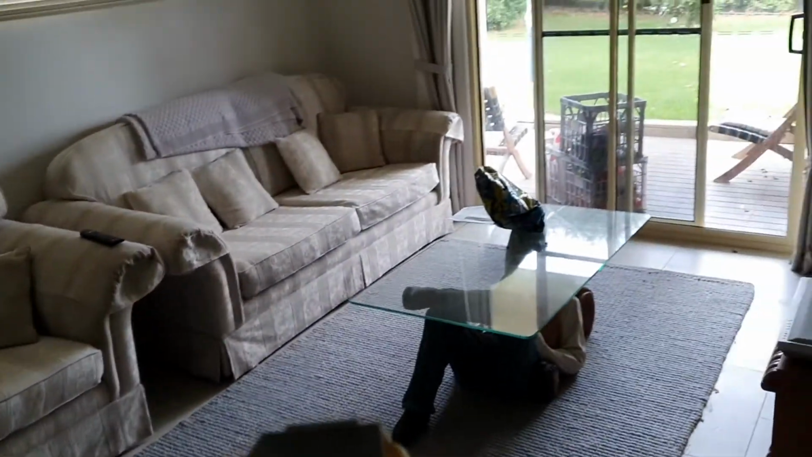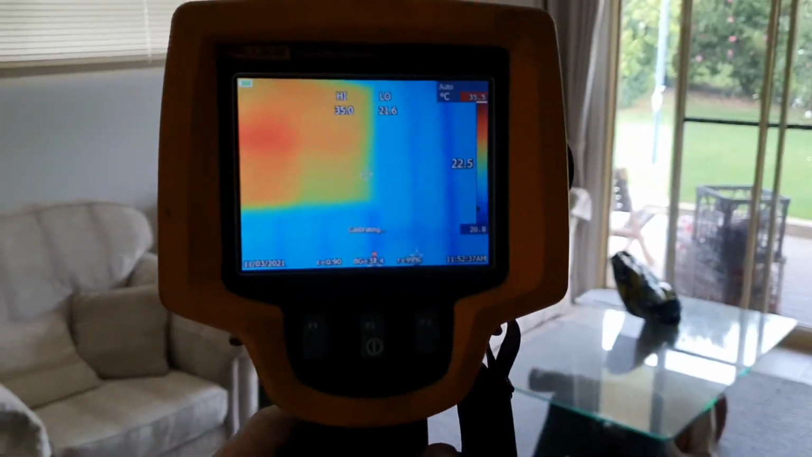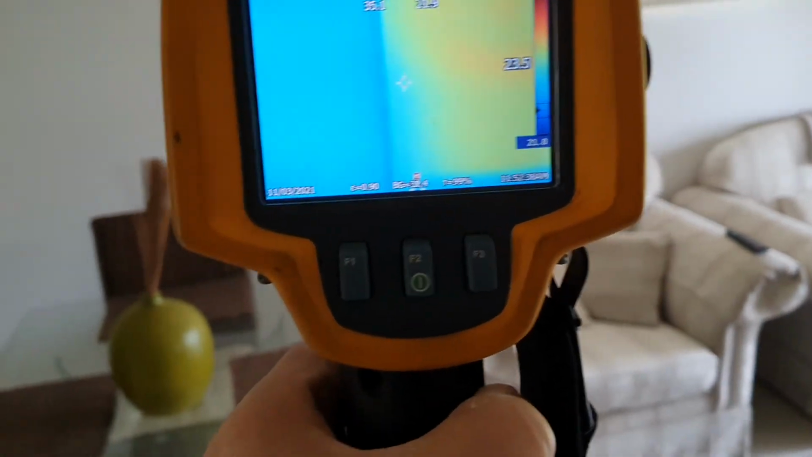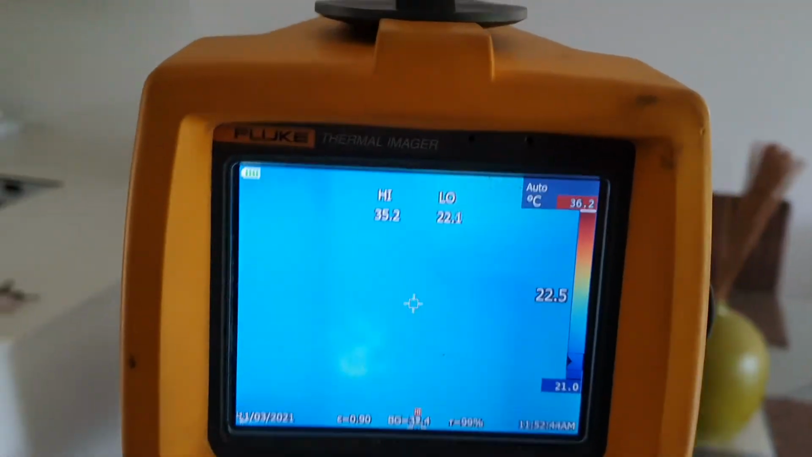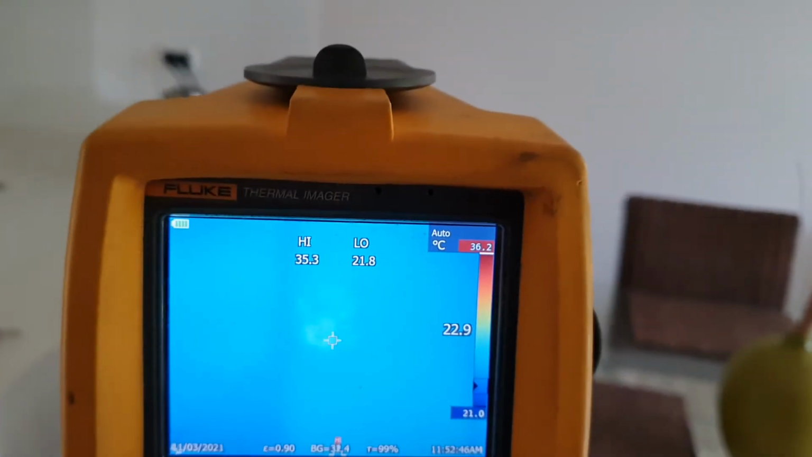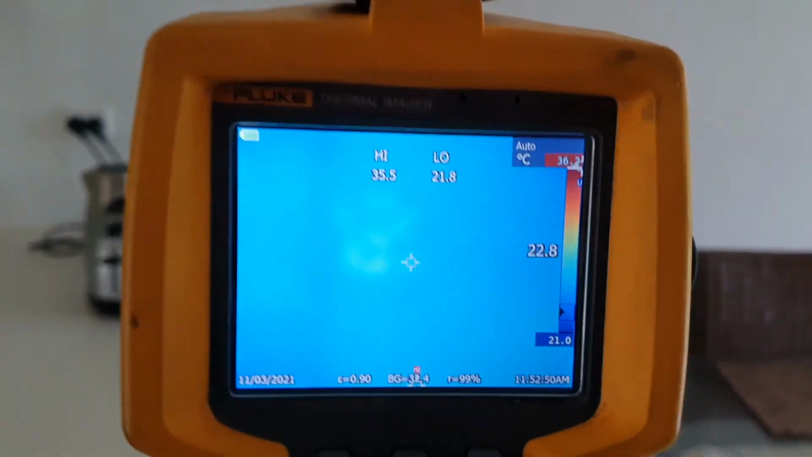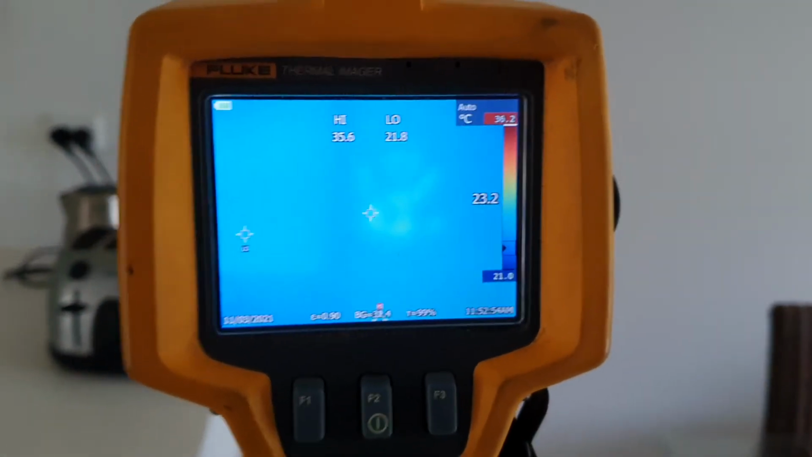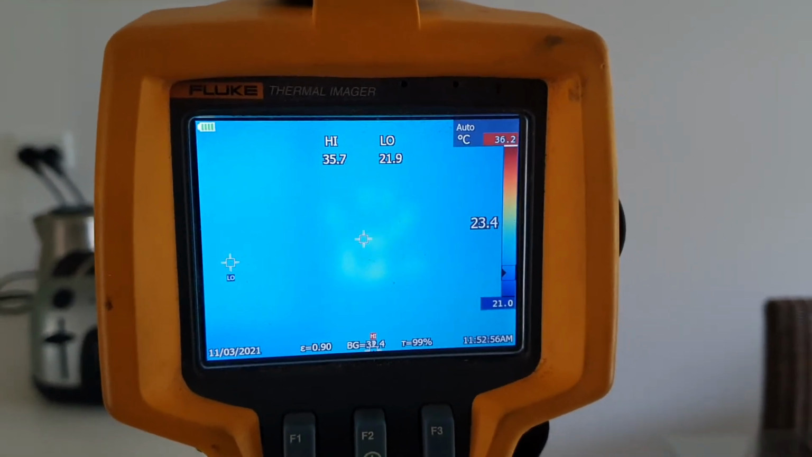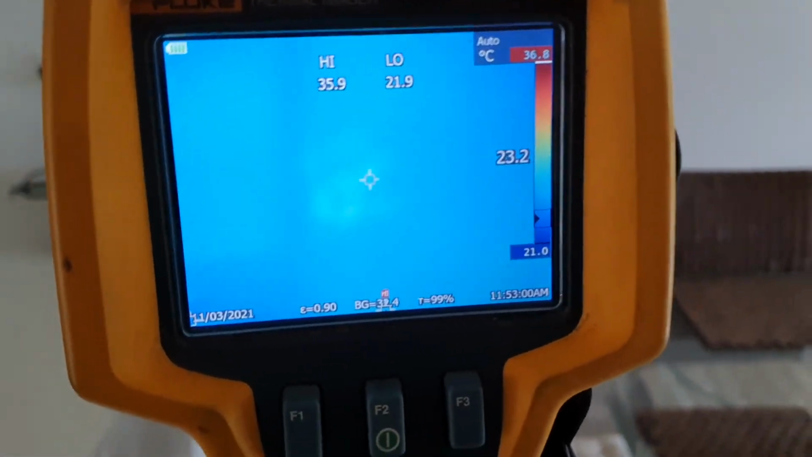And the Fluke camera is one of the most sophisticated cameras in the industry. That's why we use it. It cost us $17,000 when we first got it. And you can see the heat from that palm imprint starting to fade, but it's still there after a few minutes. So very sensitive piece of equipment.